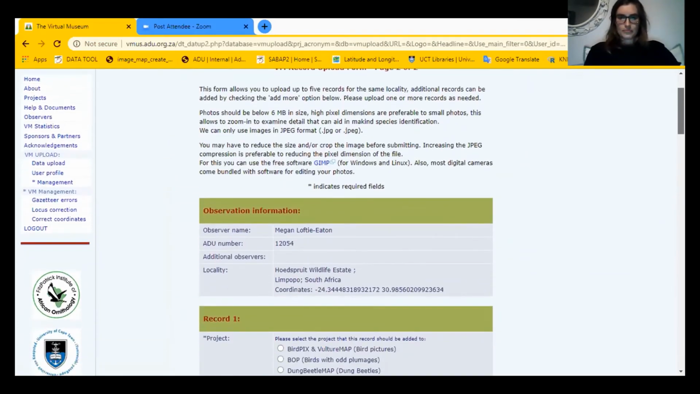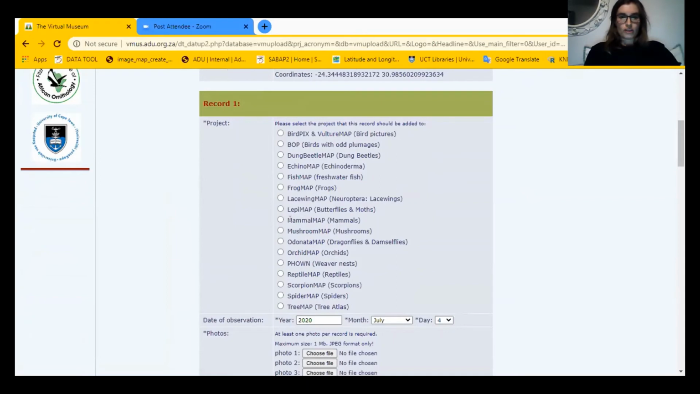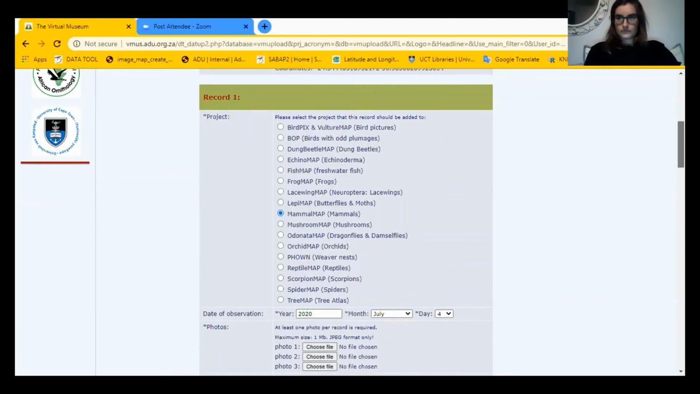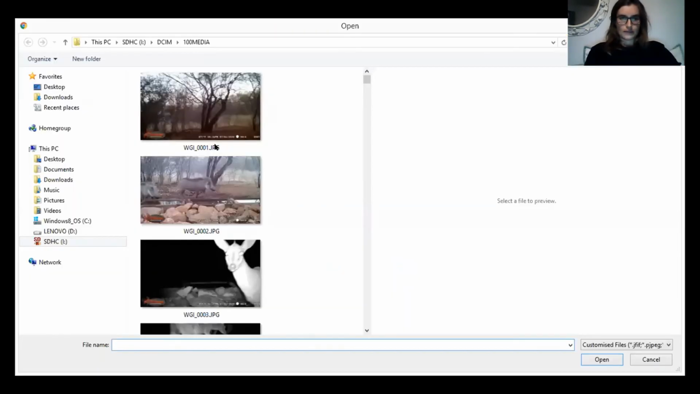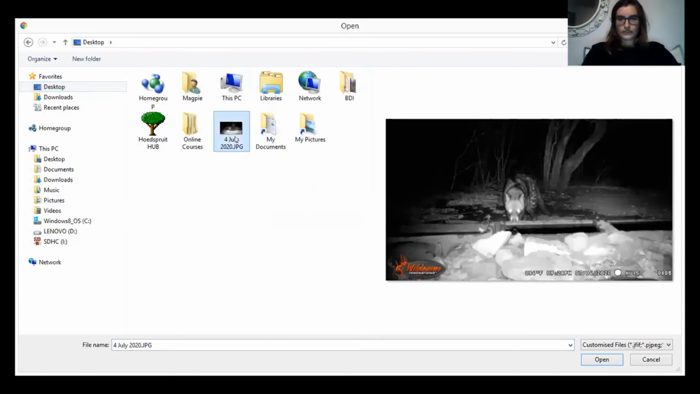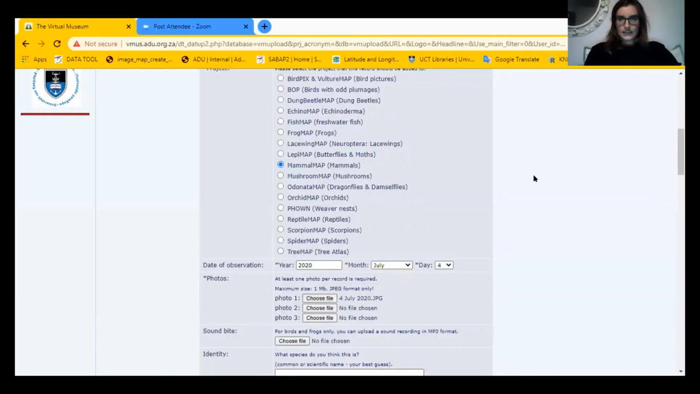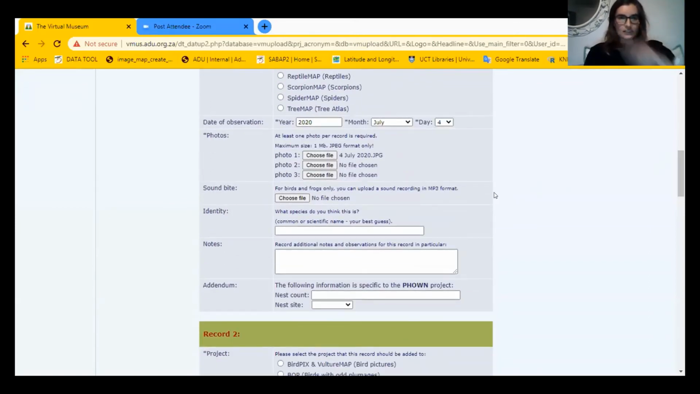And then the next step, you check there, okay, it shows your coordinates, all that. Then you select your project, which is mammal map for the record that I'm going to upload now. Then you select your photo. I just saved it on the desktop conveniently. I don't think you saw the photo I selected, but it was of an African civet.